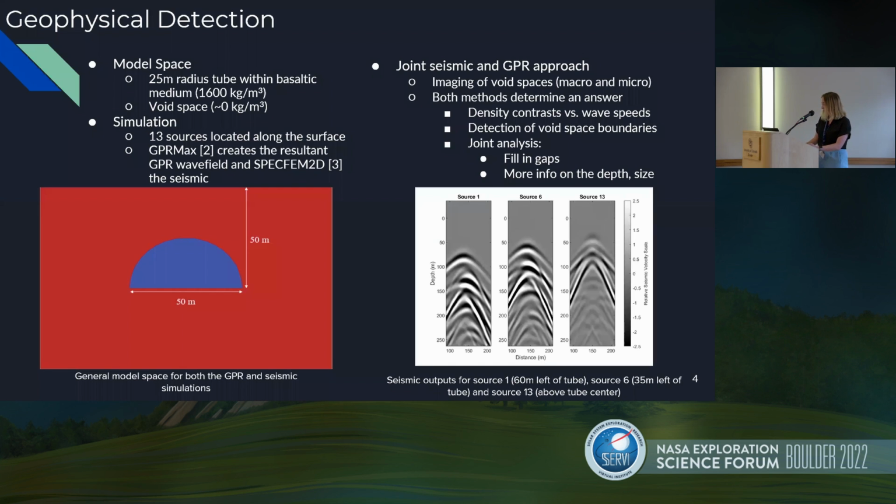I have shown on the bottom right what our seismic outputs can look like for different sources, where we have these hyperbolic move-outs that are very indicative of a reflector, the tube's ceiling.